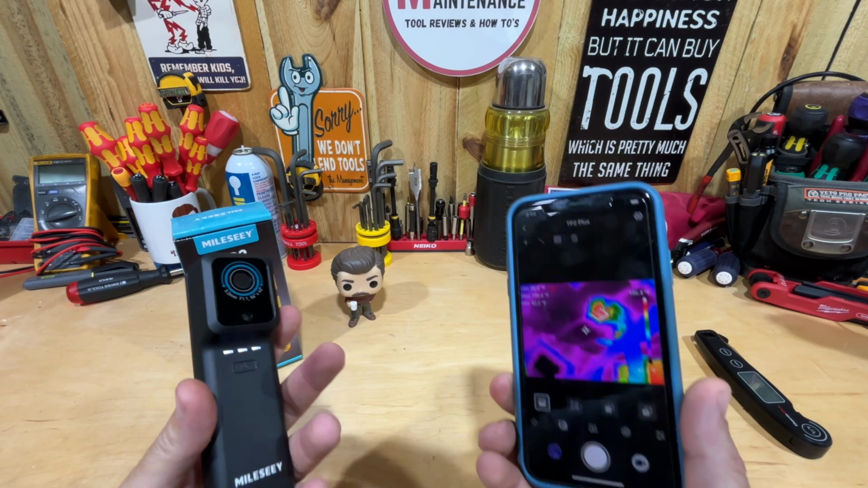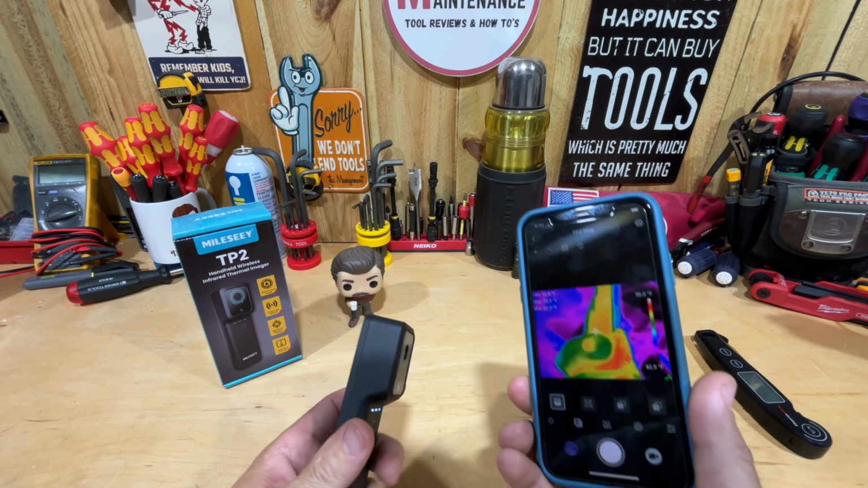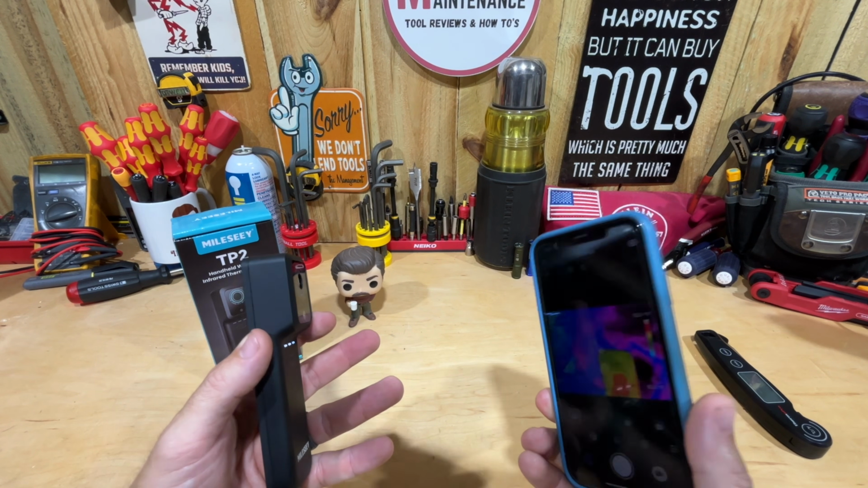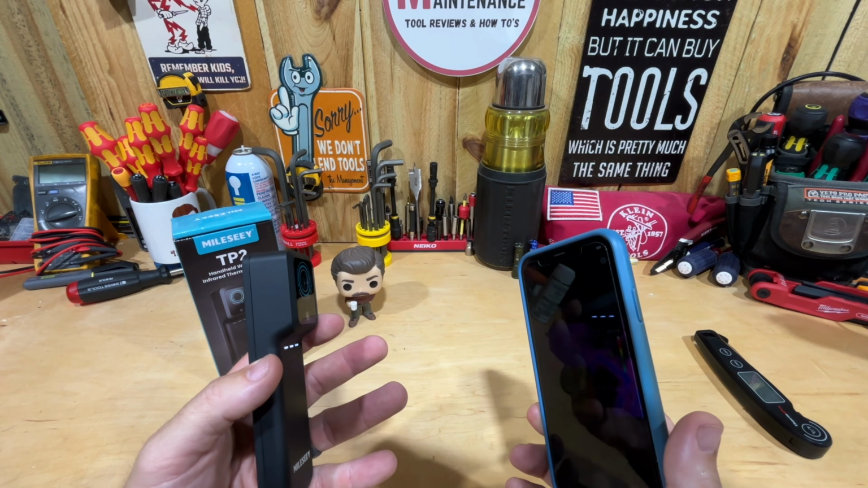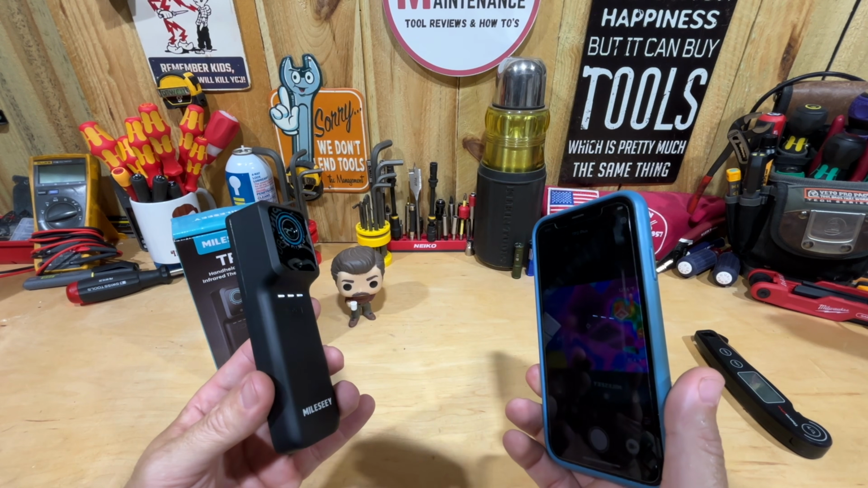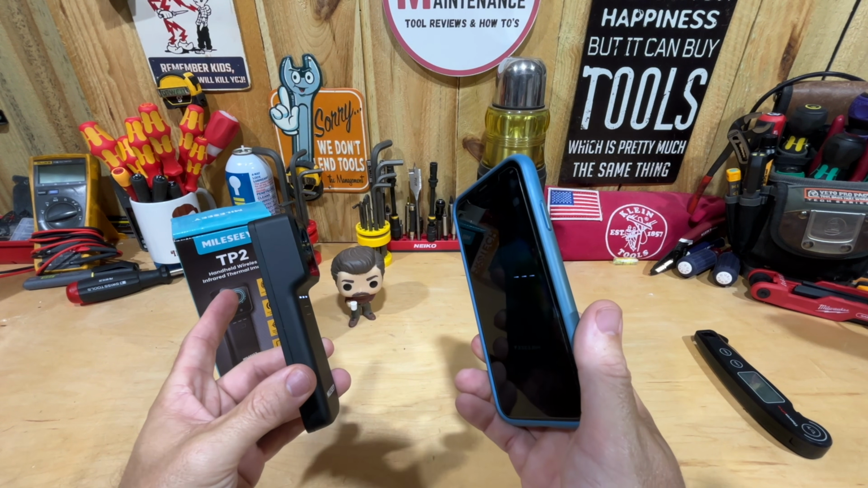And I could go through a million ways, but you would know in your line of work how you would use it, whether you're an auto mechanic, an electrician, plumber, a home inspector, whatever it might be. It's all a useful tool to let you see some things that the normal eye can't see. And this is probably one of the best phone versions as far as compatibility and things. Again, I don't know anything about performance. I'm not a big thermal imaging nerd to know what one might be versus another.